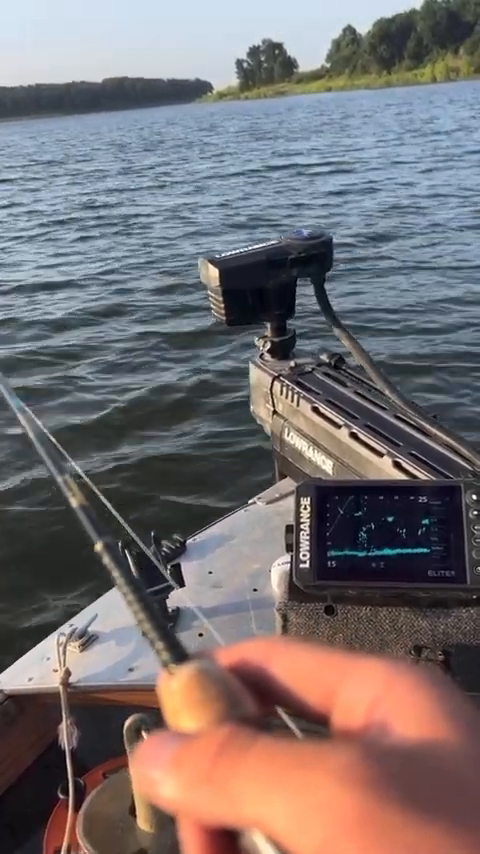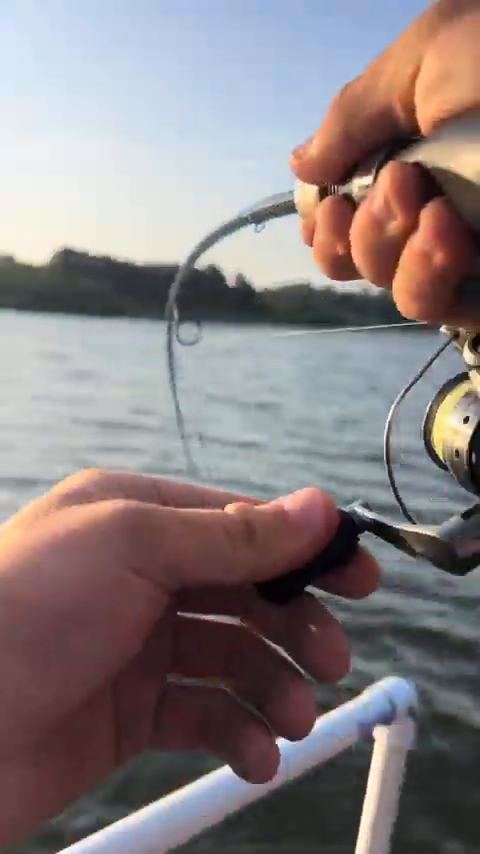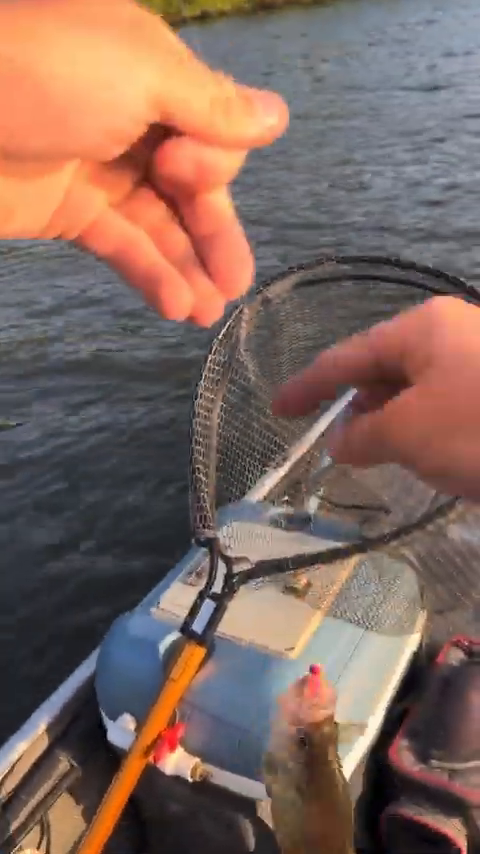Oh, we missed it. I felt him nudge it. Let's bring it up really slow. There he is. That feels like a good one. Oh no, he got cut on this tree. There we go, I got him. Oh yeah, nice crappie. There we are. That's probably about a 10-incher, I'd say.